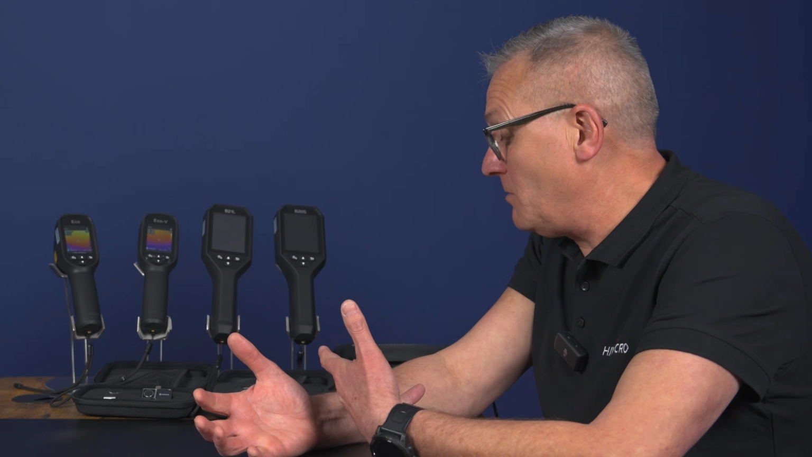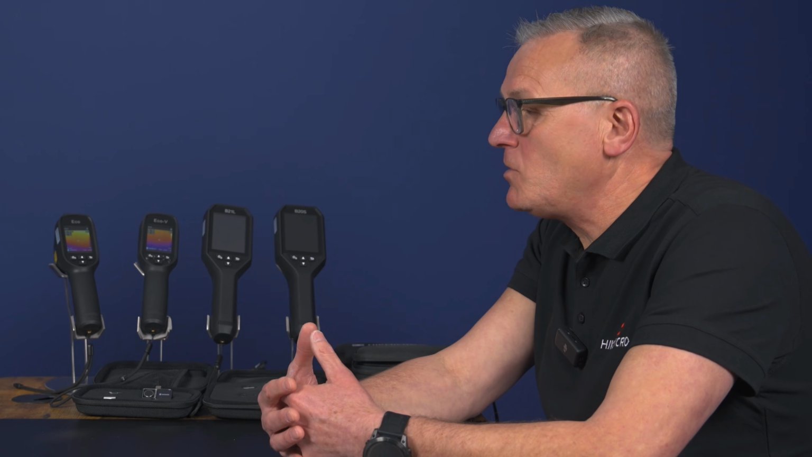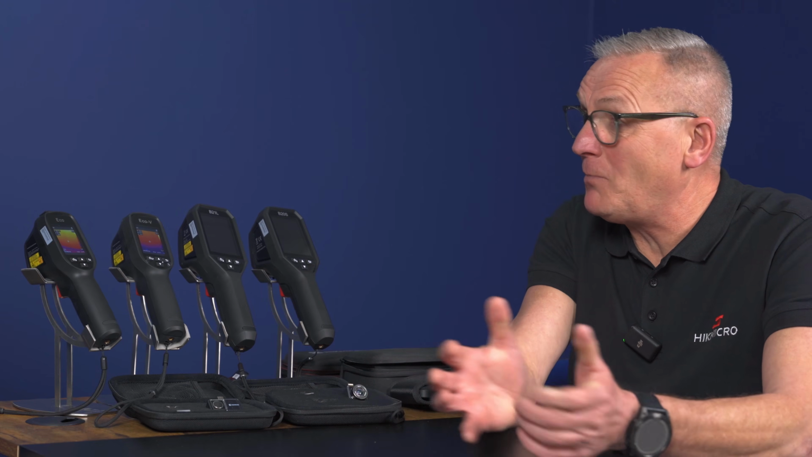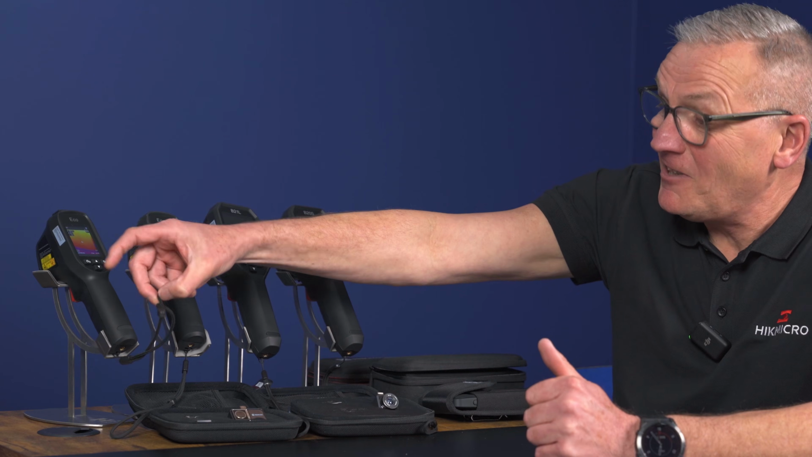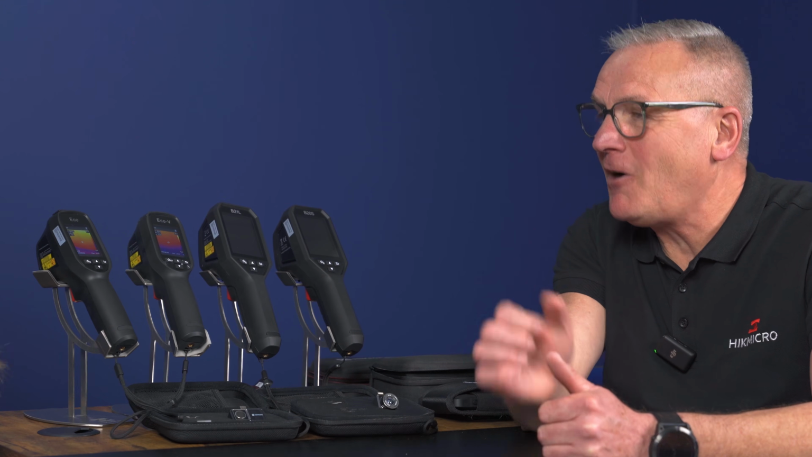But saying that, the Mini 2 V2 Plus is again, so if you're doing a bit of building start work or diagnostics on a building, that's giving you bigger angles as well to work to. It's giving you more focus as well. So there's lots and lots of advantages between both. Look at environments that you're working in. You know, do you really want to drop your phone down in a... That's why these little wrist grips are really good. I always say to people, make sure you got one of those on when you're hovering over something.